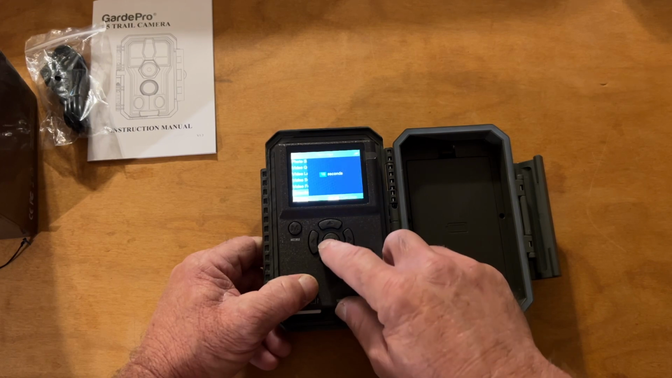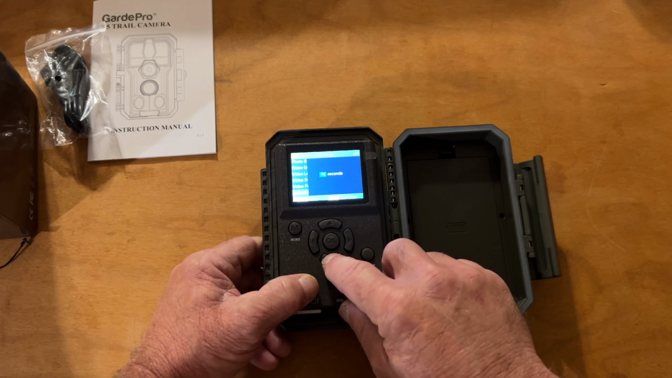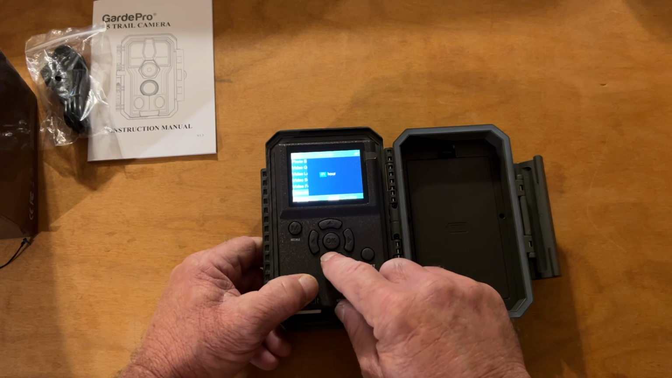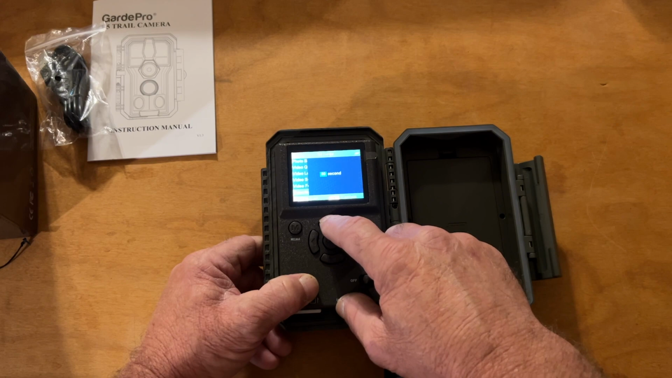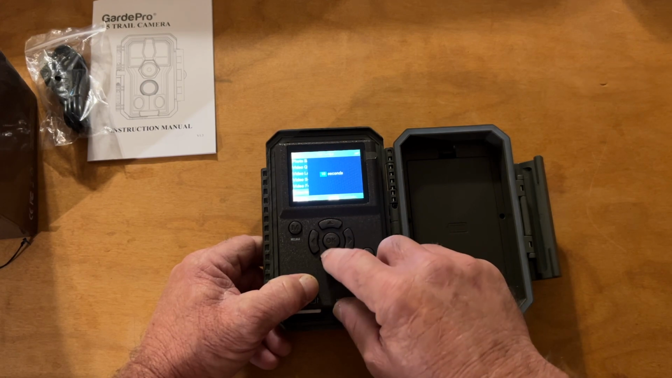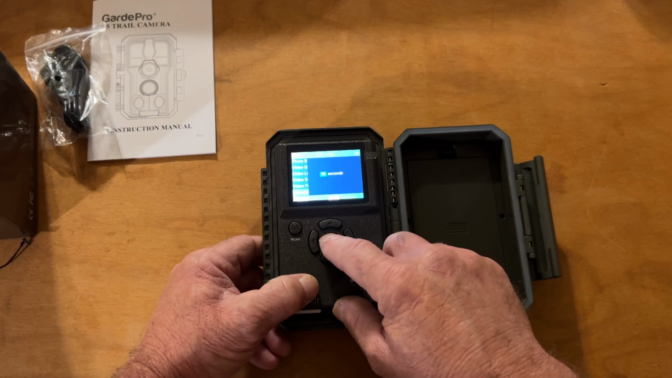Detection delay. So let's see how high you can go. So you can go up to an hour on it if you want to. That's pretty neat. I'm gonna leave it on about, let's just pick 5 seconds.